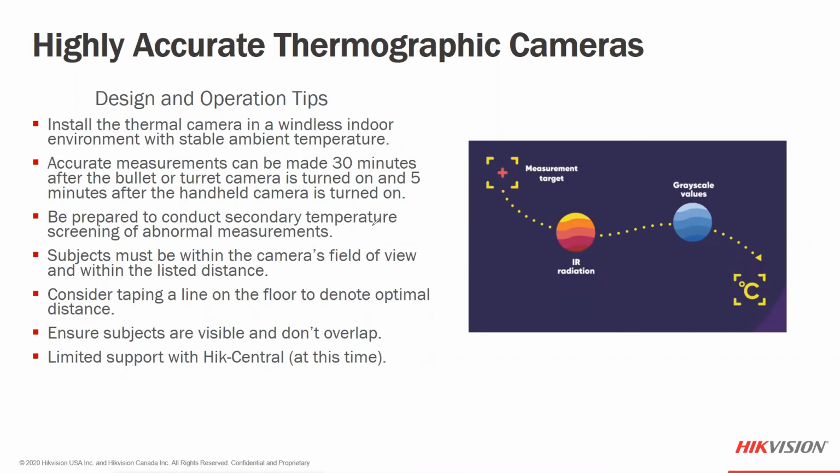We've seen several larger companies adopt the idea of temperature screening for their employees as they come back to work, and they try to open up their environment safely as well. So we do have to make sure that the company itself has a means to make a secondary measurement. This is not an approved medical device again, so they shouldn't be basing everything off of the camera. There should be a secondary temperature measurement in there.